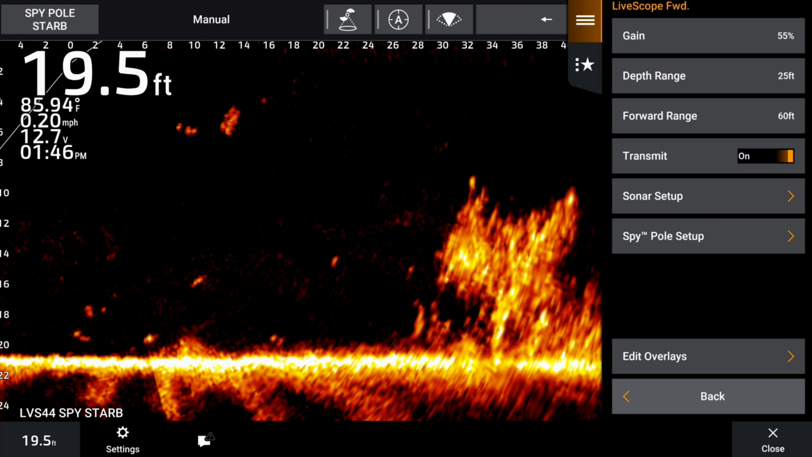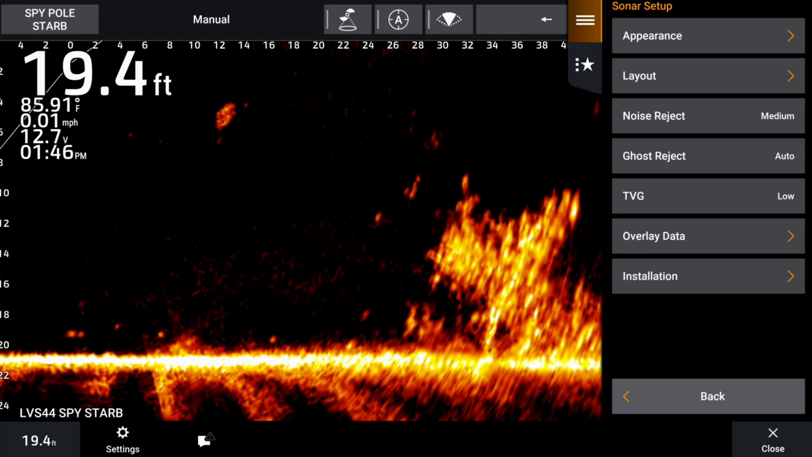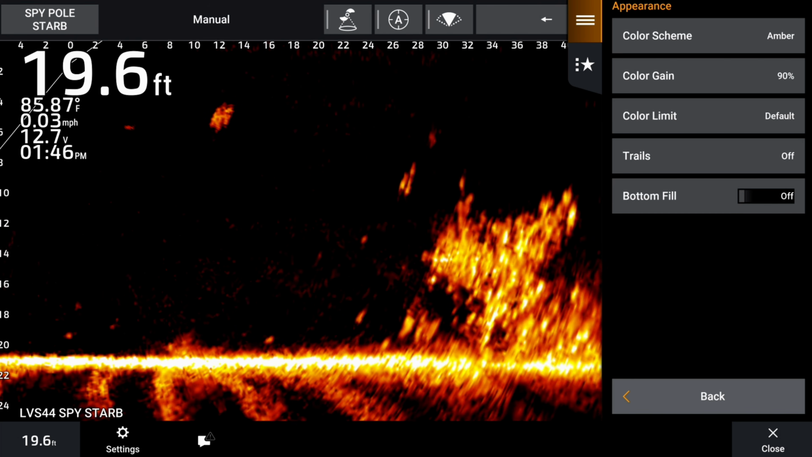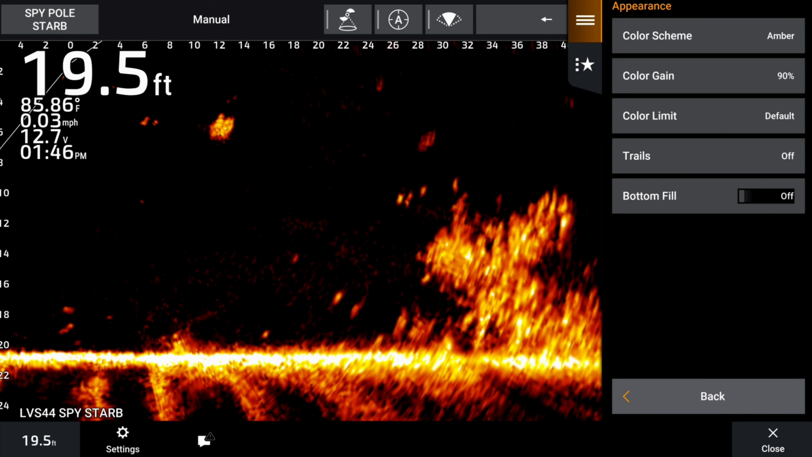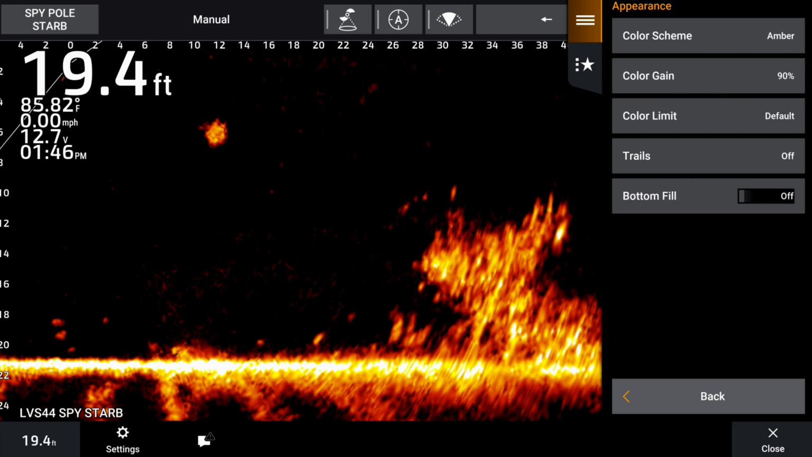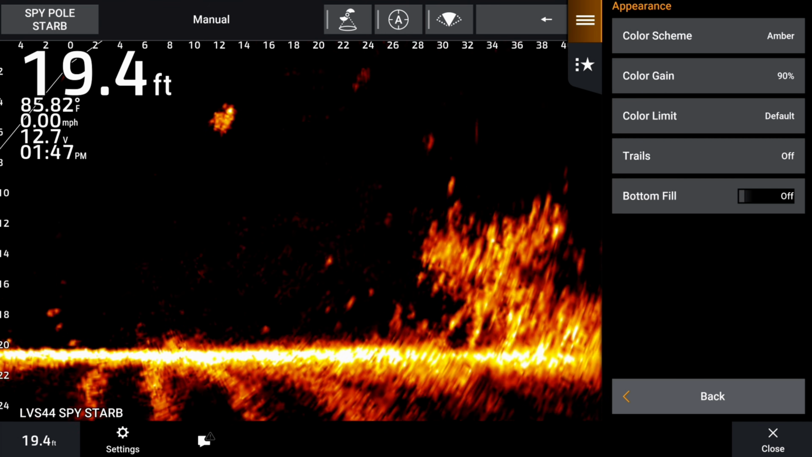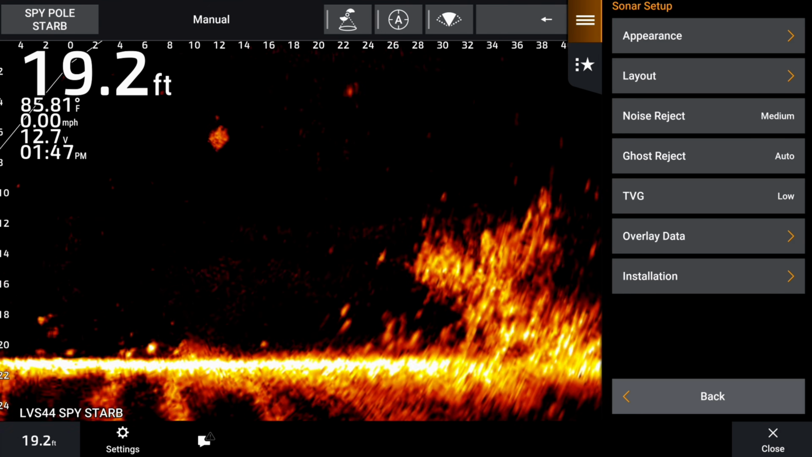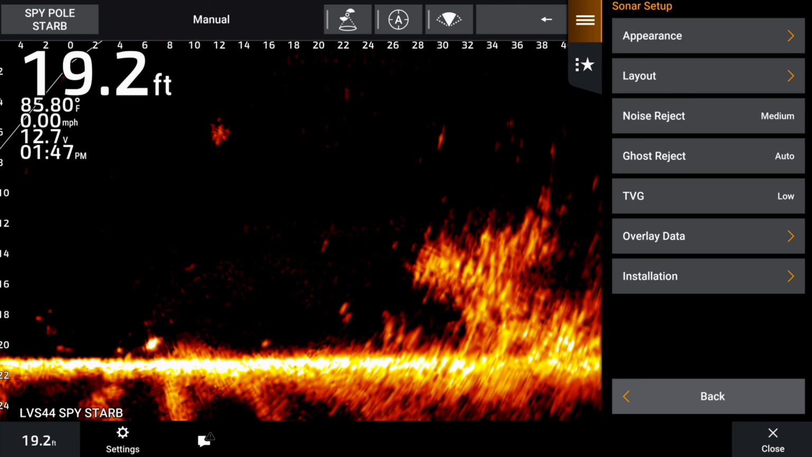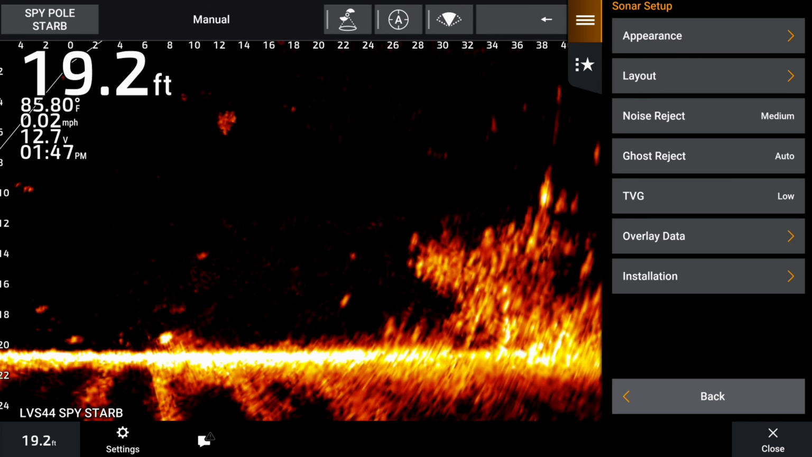We're going to go to sonar setup. We're going to go to appearance first. We're in amber, 90% color gain. Color limits default, which is 0. Go back. We've got noise reject at medium, ghost reject at auto, and TVG at low.